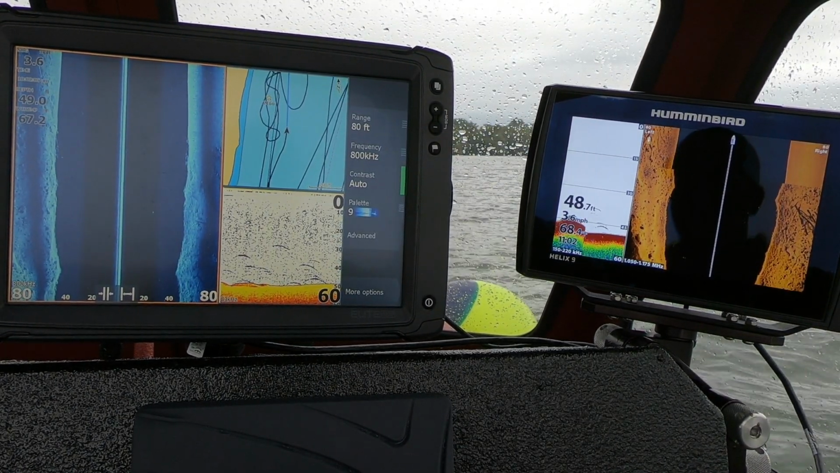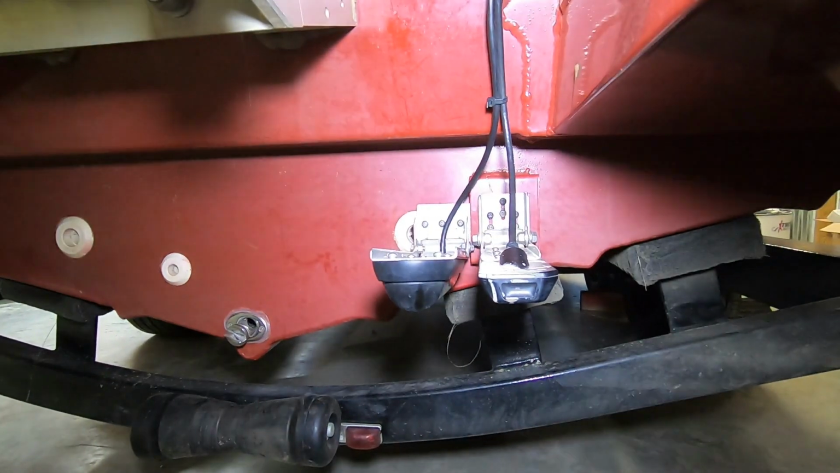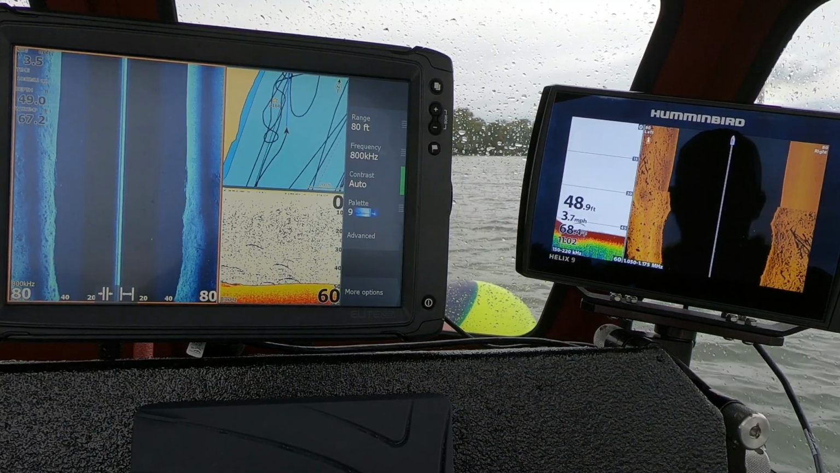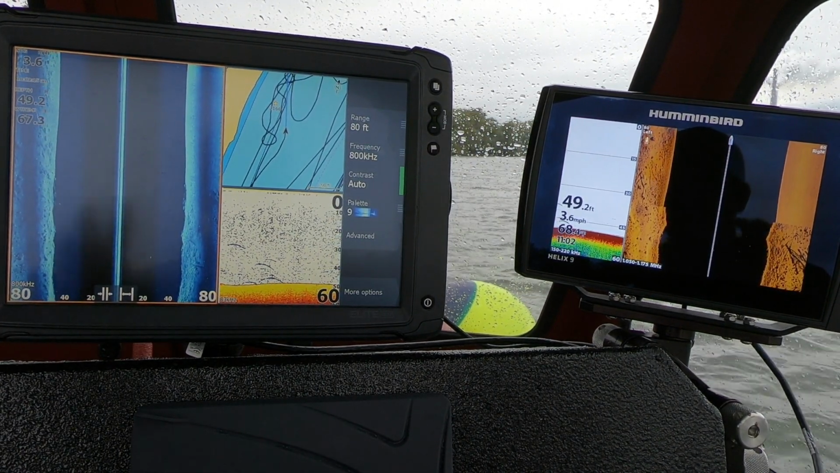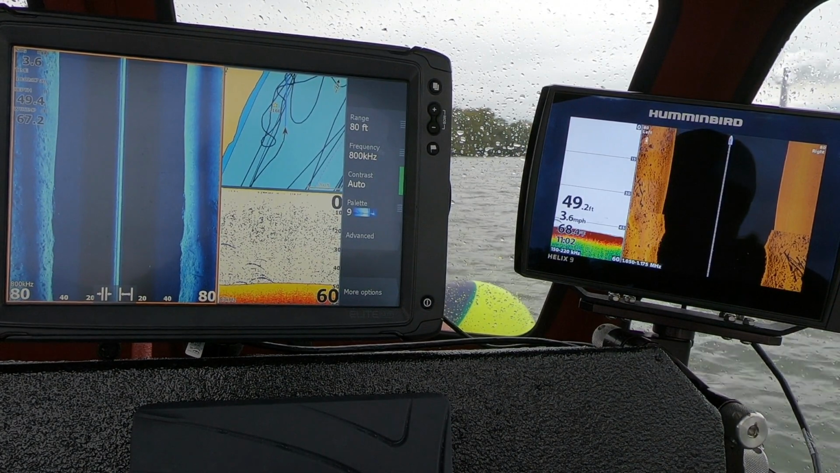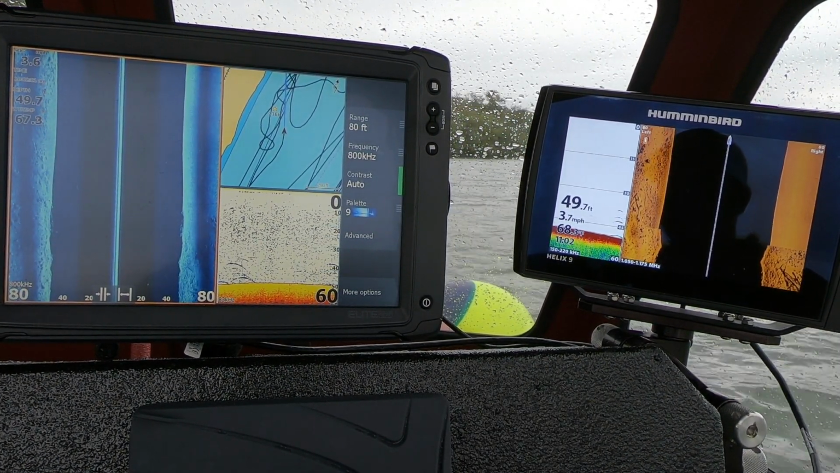Now, both of my transducers are set up evenly on the back of the boat, and I can run both units at the same time by doing that with zero interference. As you guys can see, everything is really crystal clear.